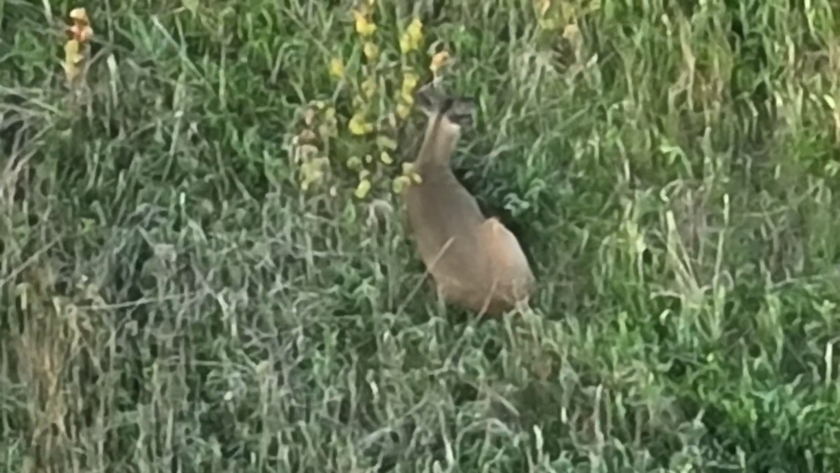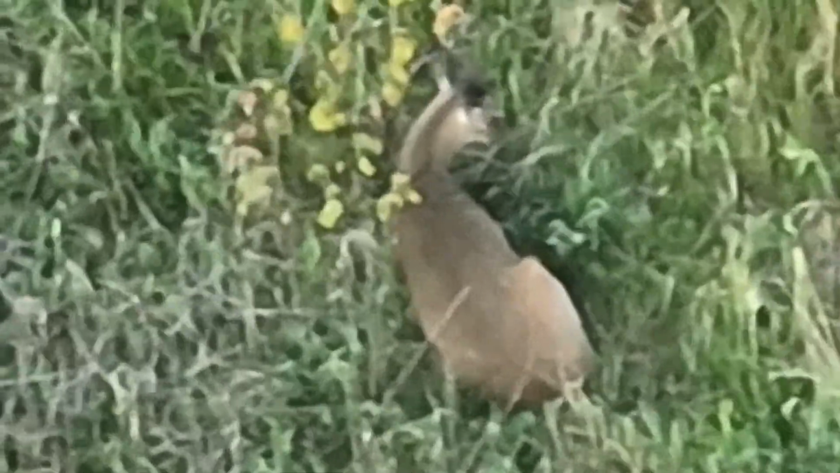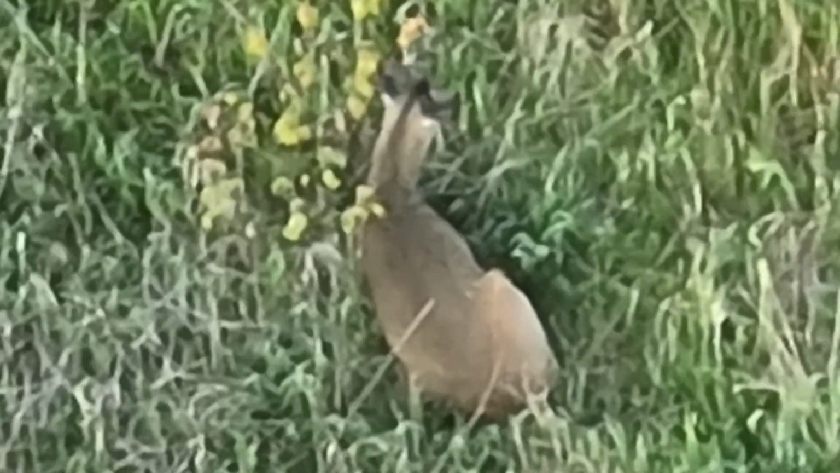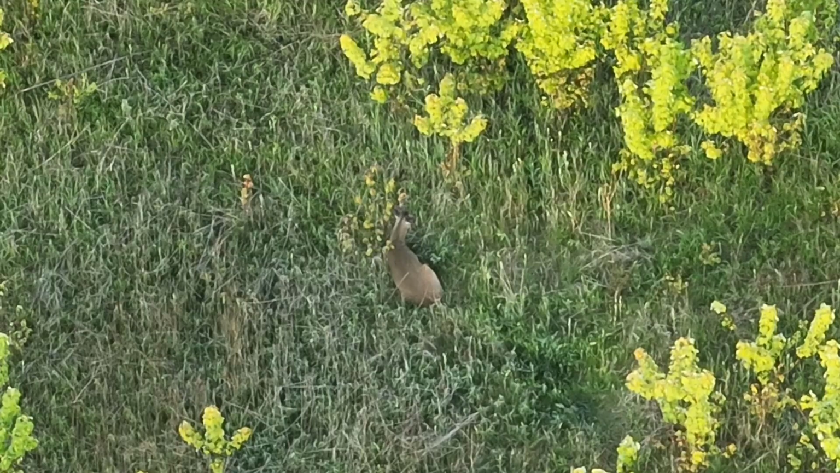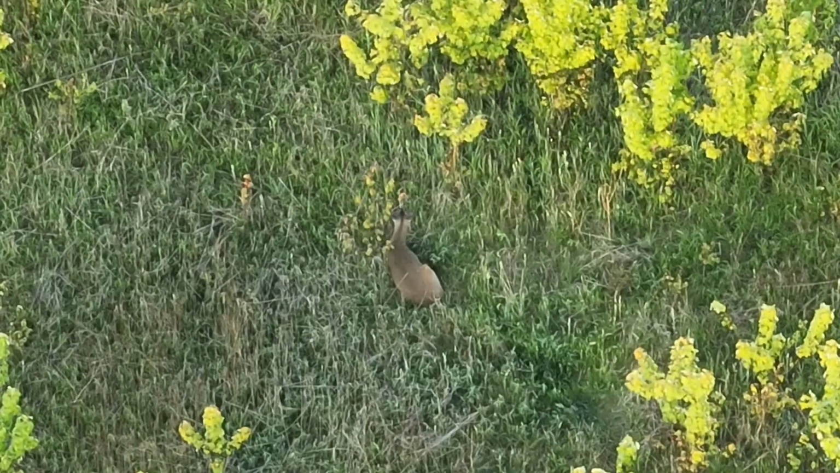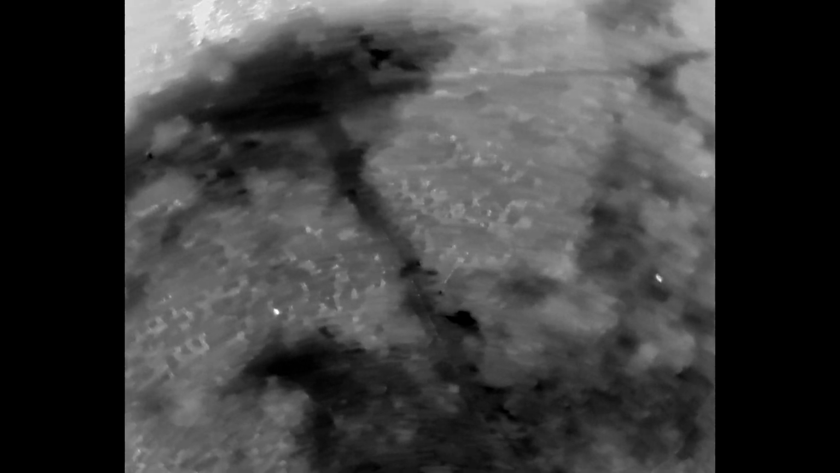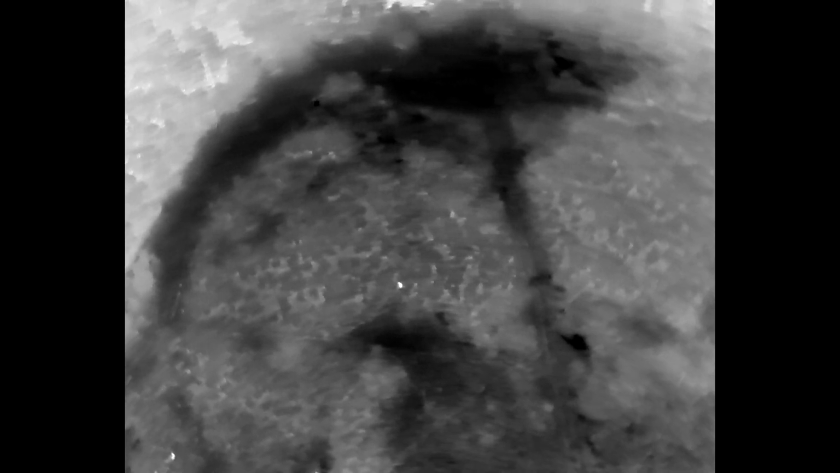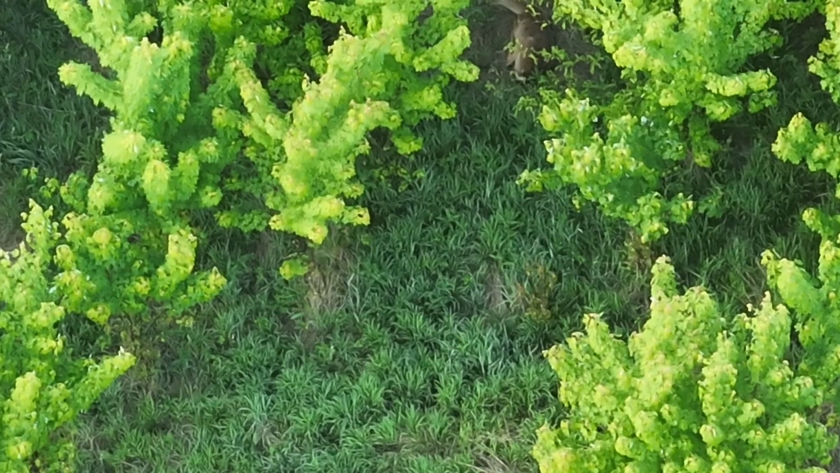Okay, so now he's laying down. So right now there are 4 deer laying in this field that have been identified as bucks, and there was a doe and yearling family group that passed through. But now all 4 bucks are laying in the field. Here's a thermal image version of it. And you can see how far he is from what I call the bigger deer that's laying underneath the shade, and the 2 other deer that are laying down, all bucks.